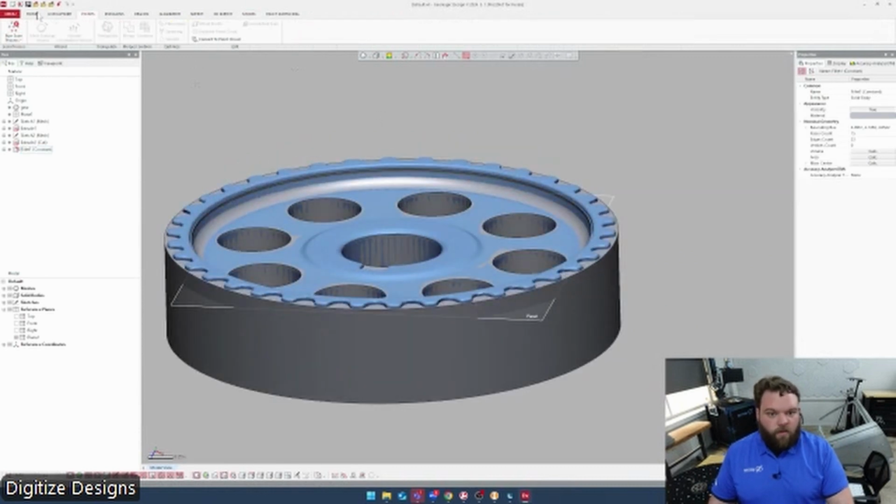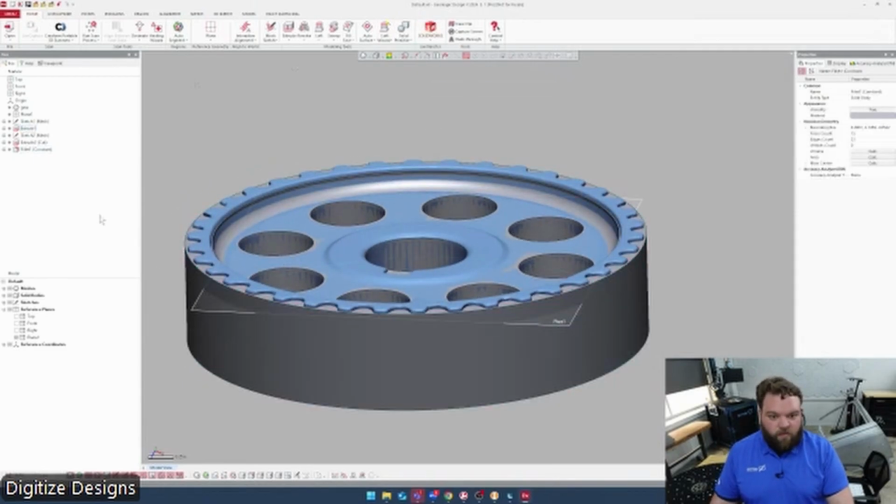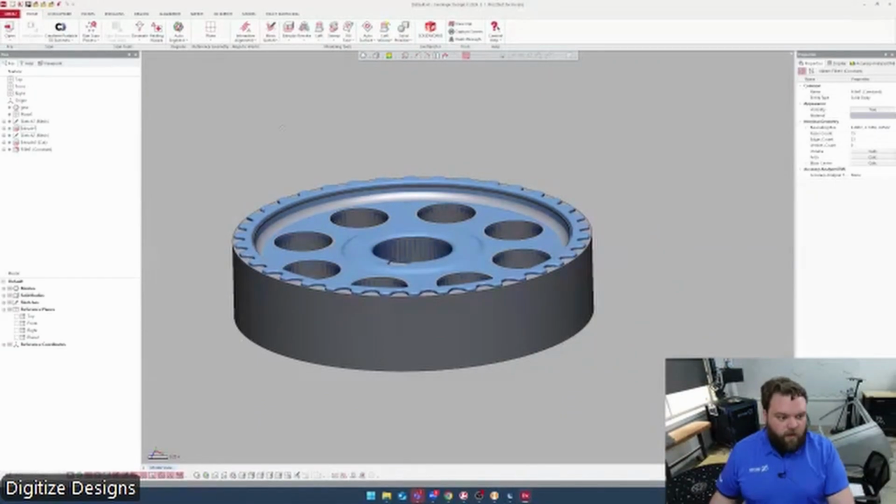But again, you can save off a STEP file. You can send it over to SolidWorks, Creo, Inventor, NX, or AutoCAD. Have it send the full featured tree over, so you'll have this model and everything you need to make any edits to it, any dimensions that you defined while you're going, anything like that.